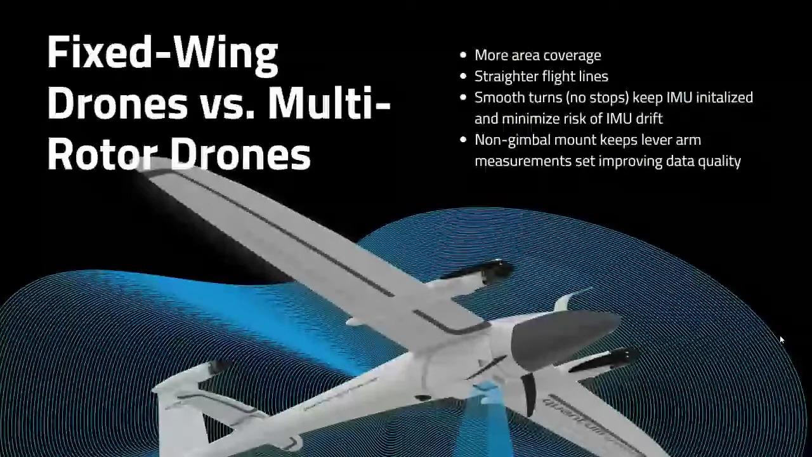Traditionally, you also get straighter flight lines on the fixed-wing drone. You also get smooth turns when it's banking. There's no stopping like a traditional multi-copter. I know, if you use something like UGCS, then you can obviously correct this, but this keeps the IMU initialized and minimizes the risk of your IMU drift. And then a non-gimbal mount also keeps our lever arm measurements set, improving our data quality.